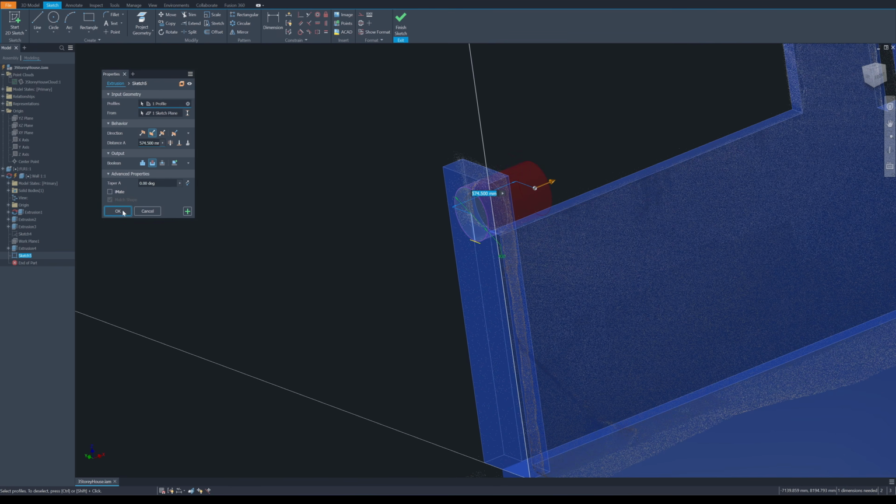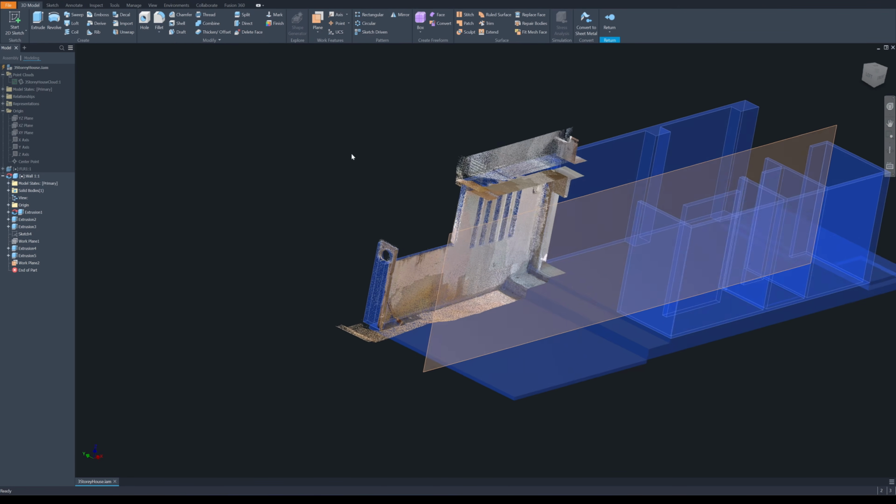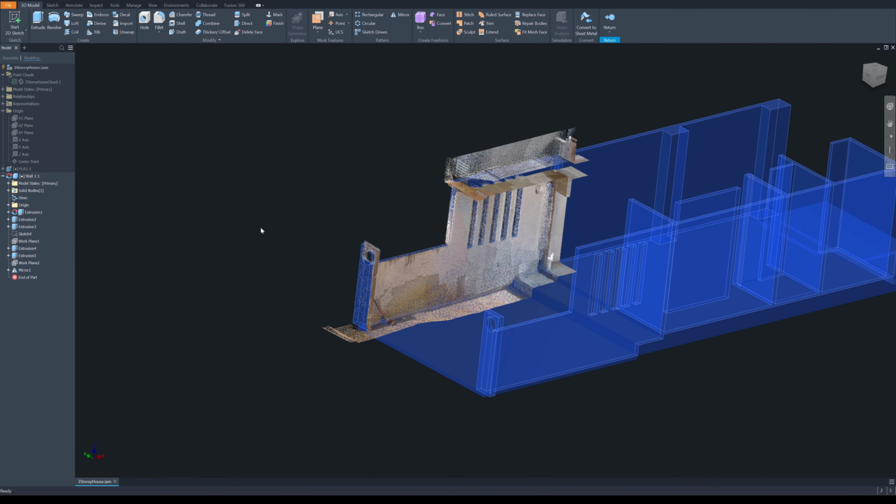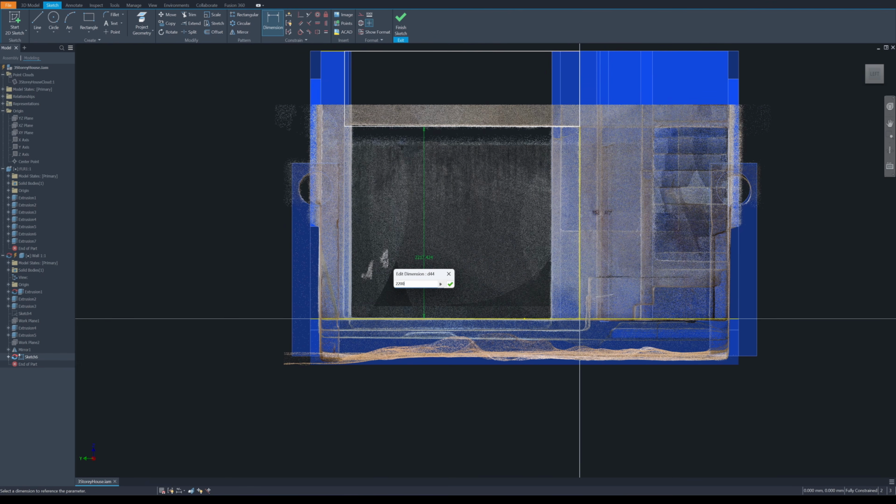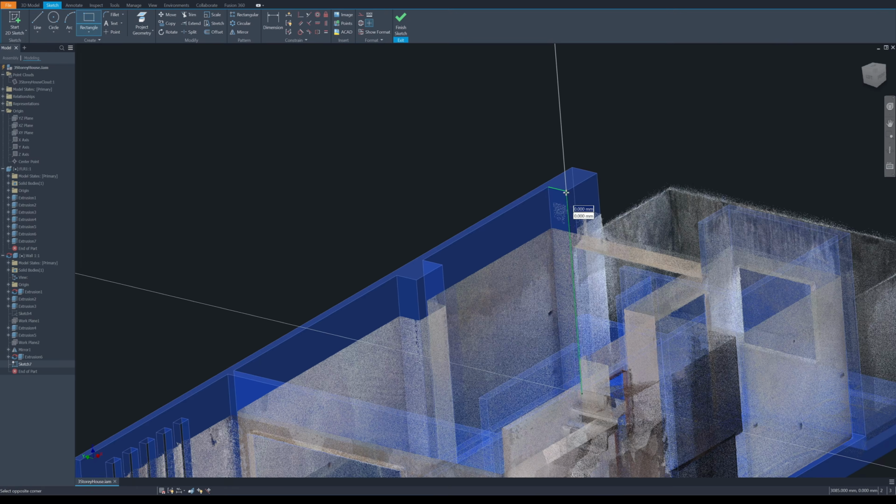Because this wall section is symmetrical, I create a mirror plane using the two sides of the wall I have already built and then mirror the wall onto the opposite side. Next, I fill the void above the door opening and cut out the space for the windows.